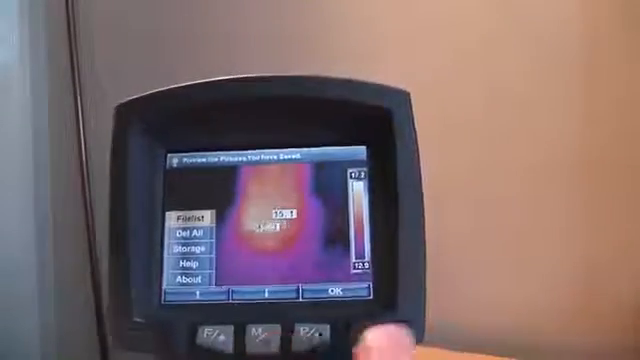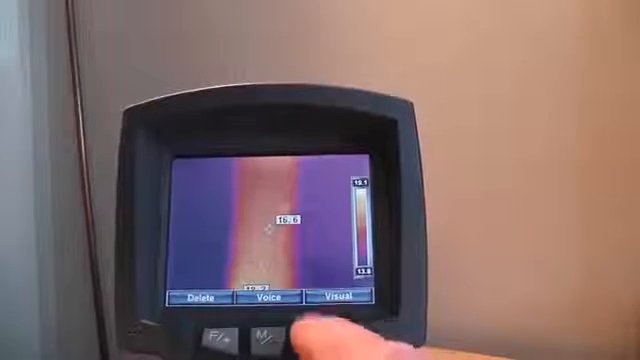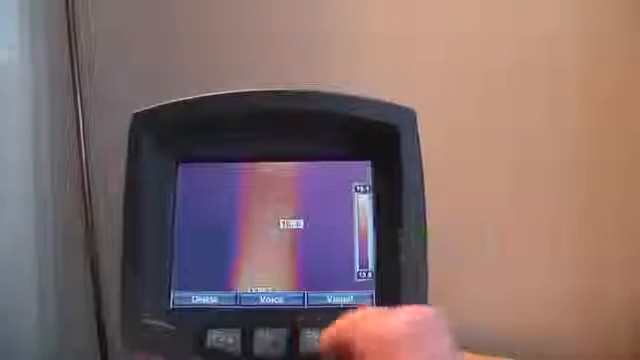First of all, I'll look at the file, because we'll look at what I just saved. And on the menu there, we'll take file list. I'll select that, OK, and that's at the very start of all the pictures. We'll go to the left to get us to the very last one, which is the phone, and I'll go view, and that shows us the thermal image. If I want to look at the actual photo, I push that button relating to visual, and that shows us that. Go back to IR.